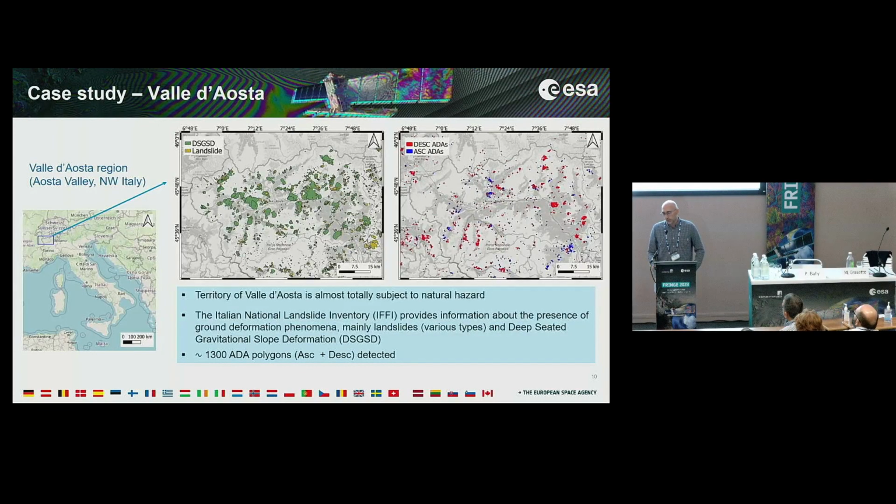concerns 2 classes. The first class is about landslides with various types. The second class is related to deep-seated gravitational slope deformation. This phenomenon is related to slow movement of large portions of mountainous slope that is induced mostly by gravity. It is very slow, but can evolve into faster phenomena such as landslides, so it can also be considered a hazard.